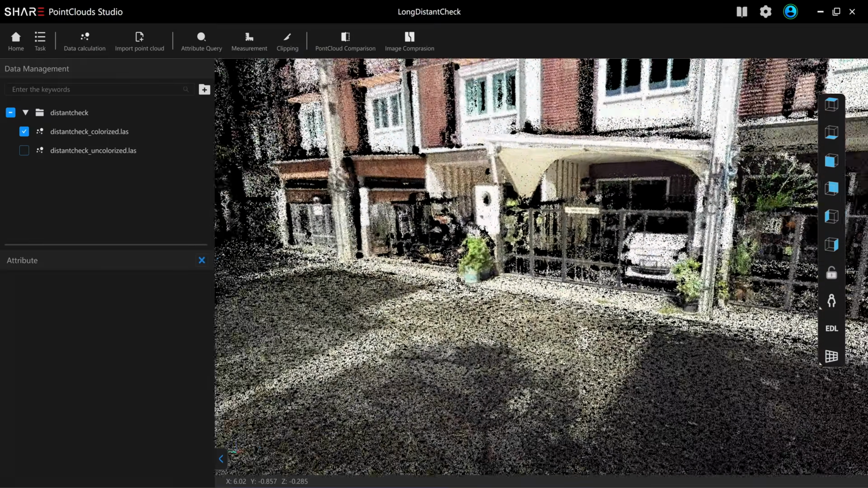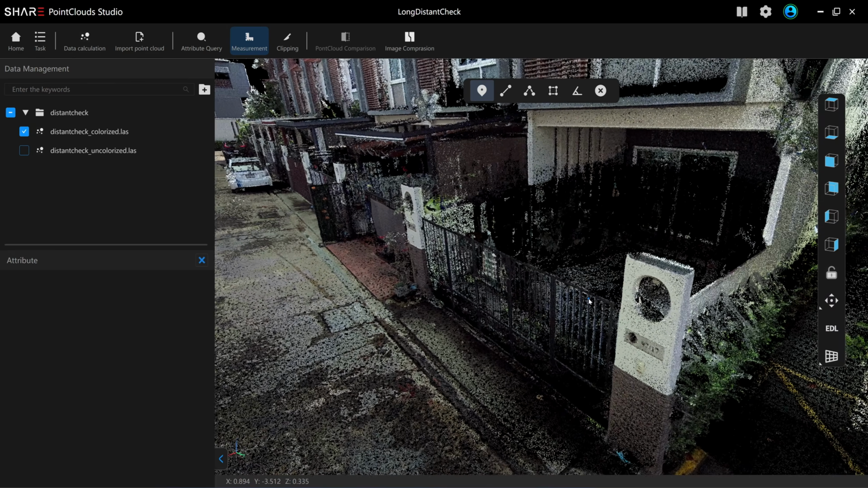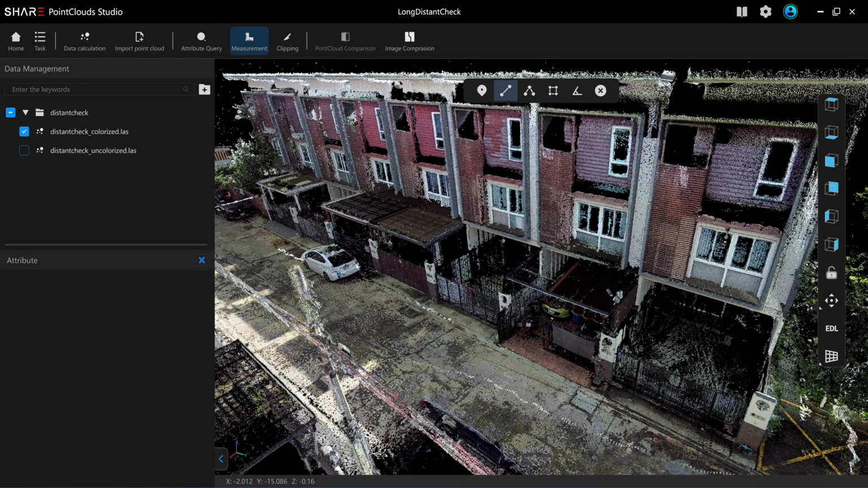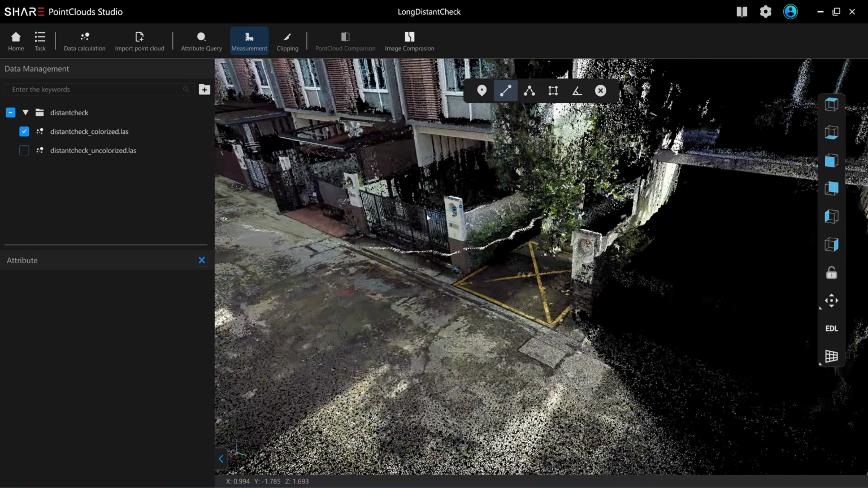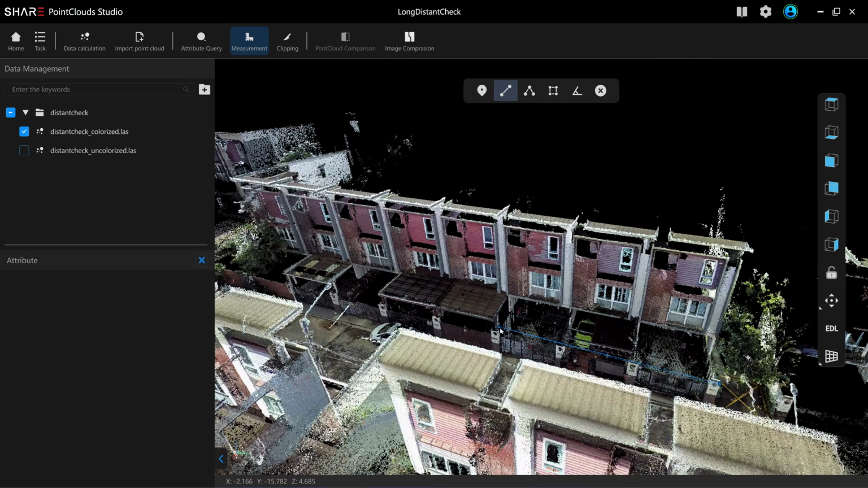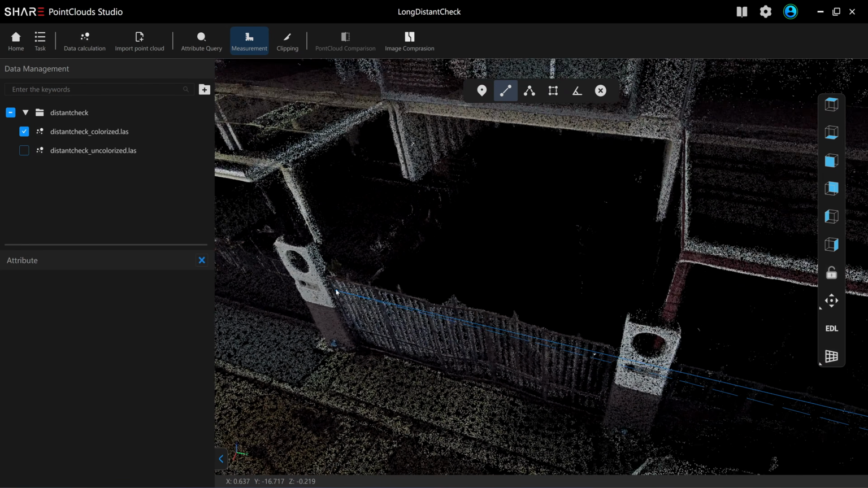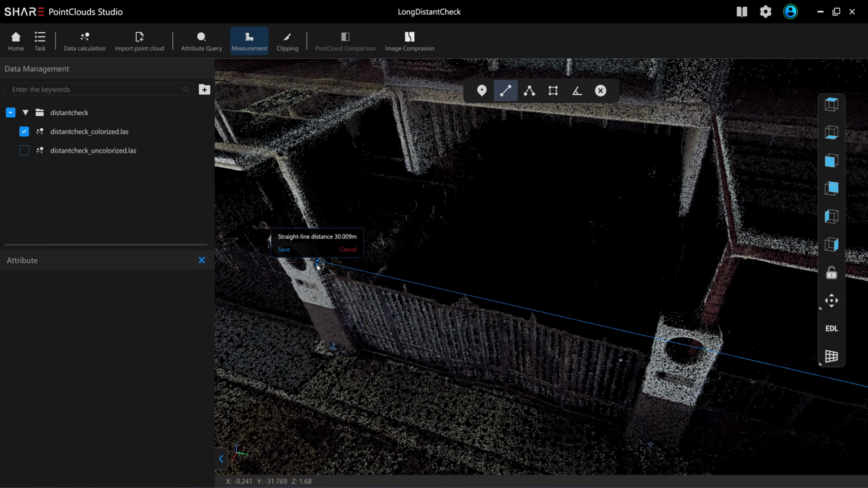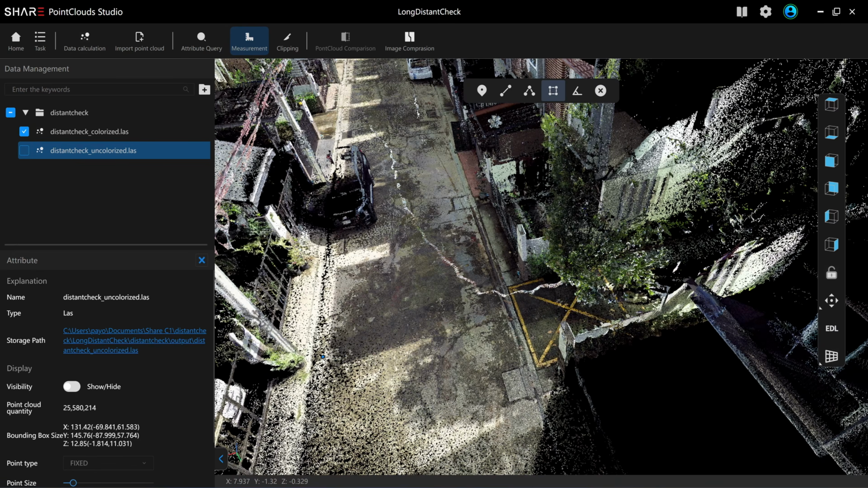Let's check the front here. That's my house, because one house is 5 meters. 1, 2, 3, 4, 5, 6. Six blocks will be 30 meters, right? 30 meters. 30.009. That's very accurate. Let's try measuring the area.